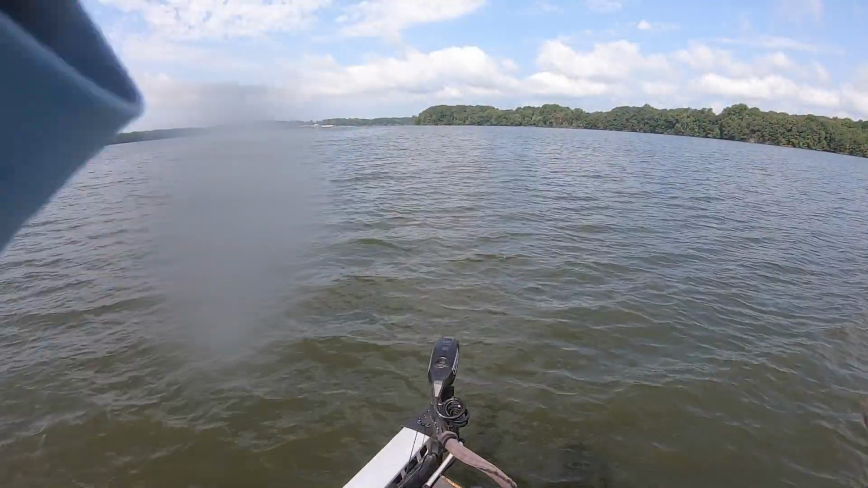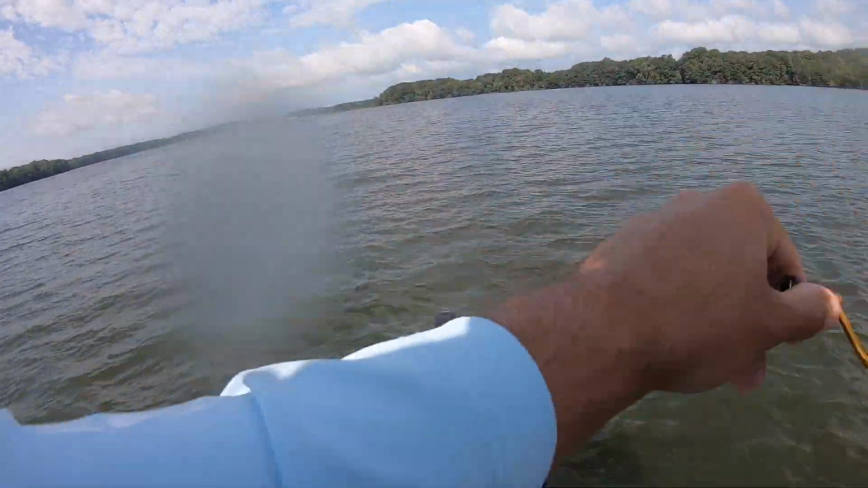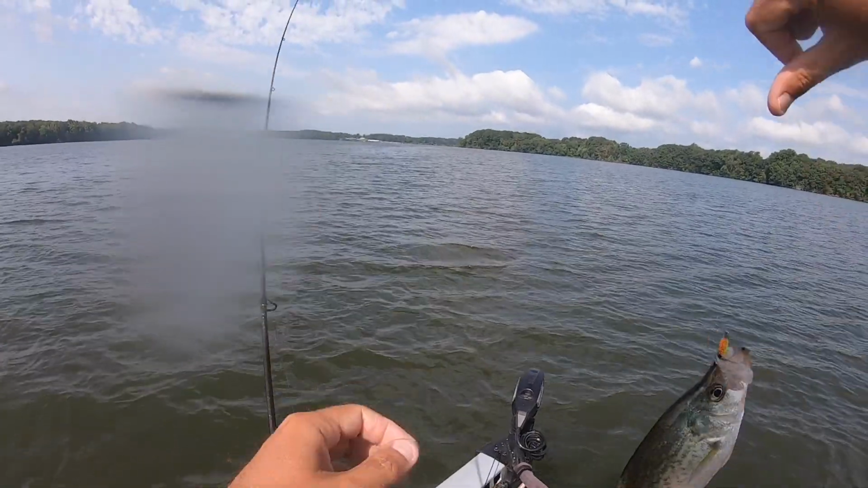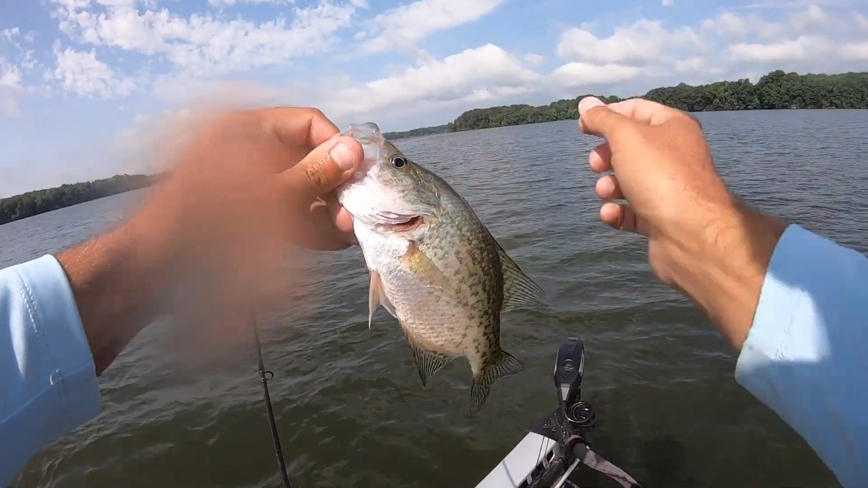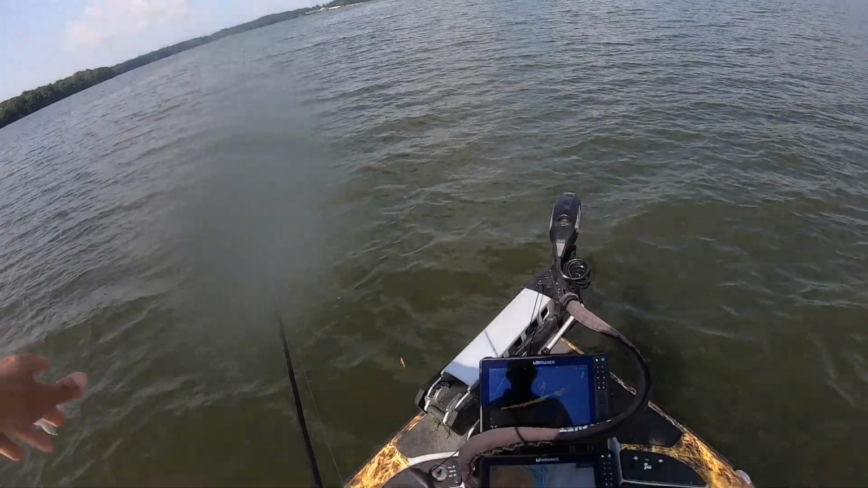There's one. Got him on the back side of the stump. That's a black nose crappie. That's crazy. I've caught all three species that are in this lake. We got black crappie, white crappie, and black nose crappie, and I've caught all three species. Pretty cool. Just a small one. He's a little guy.